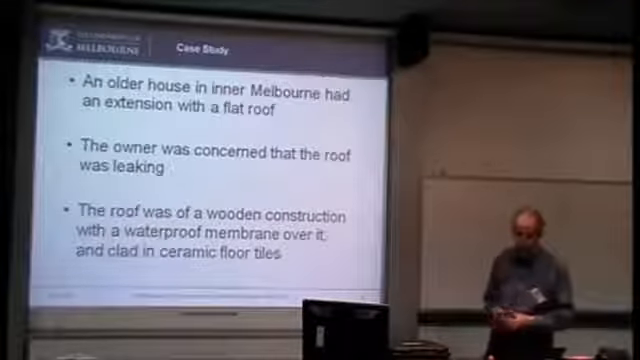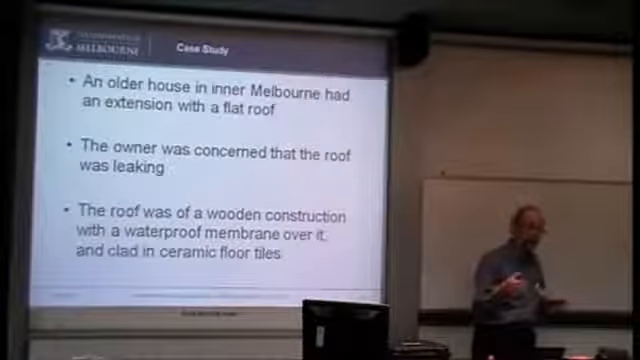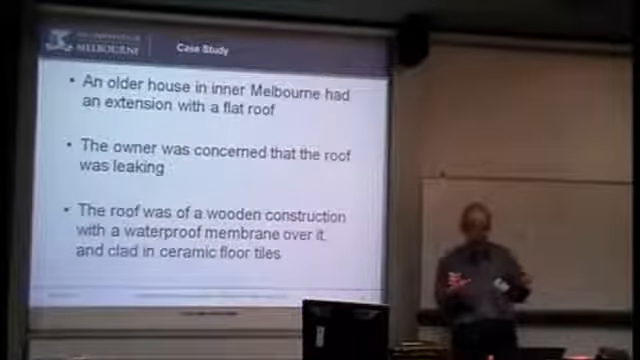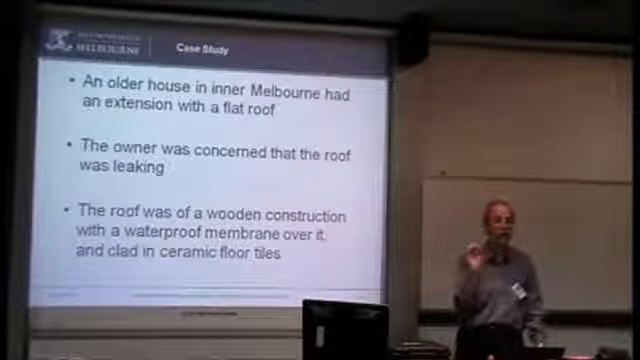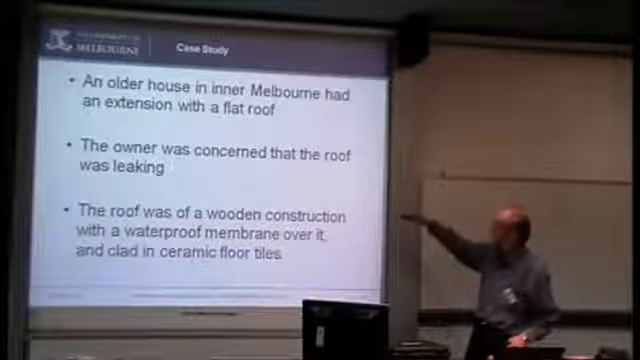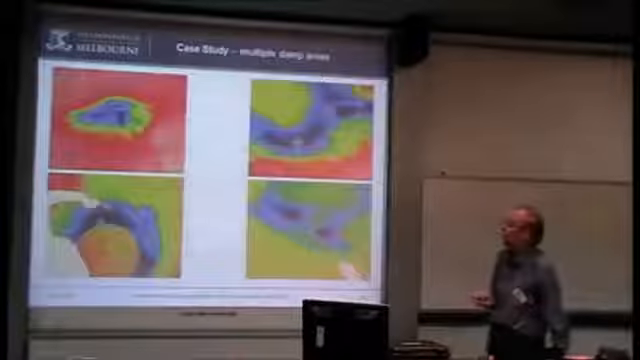Now the owner felt that the roof was leaking. I'm not quite sure why, but they were pretty sure that they had leaks. Whether they could smell it, or whether there was something strange going on, they just felt there was. But they wanted some evidence. How do you prove it to the builder that they've got to fix it? The roof itself had basically a wood construction in terms of the frame, waterproof membrane, and then, as I said, clad with these ceramic floor tiles.